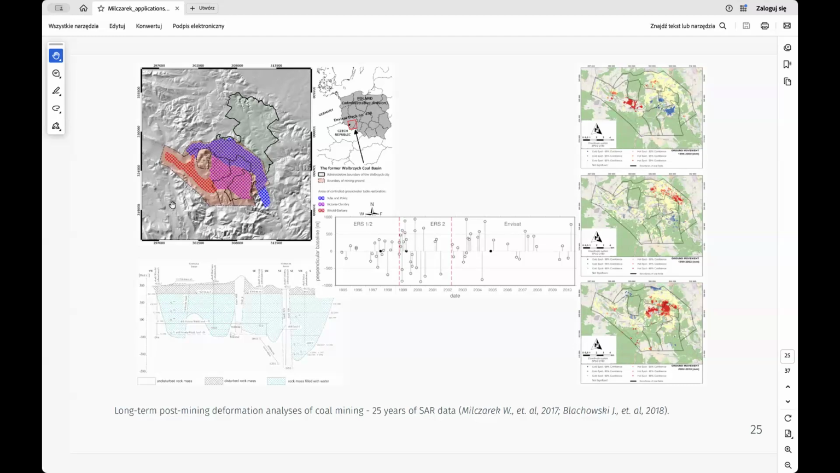So what we have here in this example of Western Poland is a different mining site, but close to the previous one. We use the archives of multiple missions, ERS-1 and 2, so the 90s of the last century, and Envisat, and also Sentinel-1 data to track surface uplift over three decades.